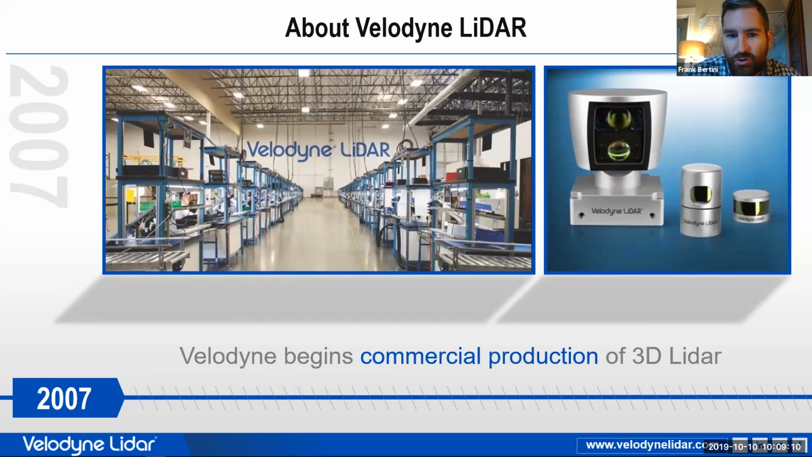So we started commercial production. There's a picture of our facility here. Lots of different workstations, quite a few different options now for the LiDAR sensors, and we'll get into that, which one to use in which specific environment, which specific application.